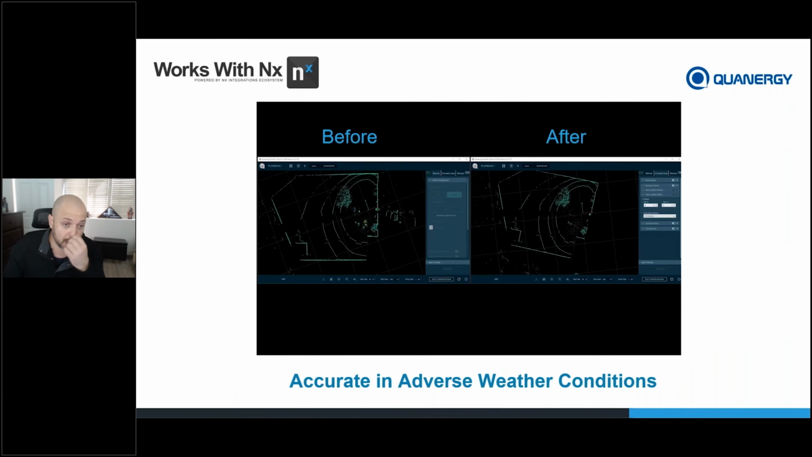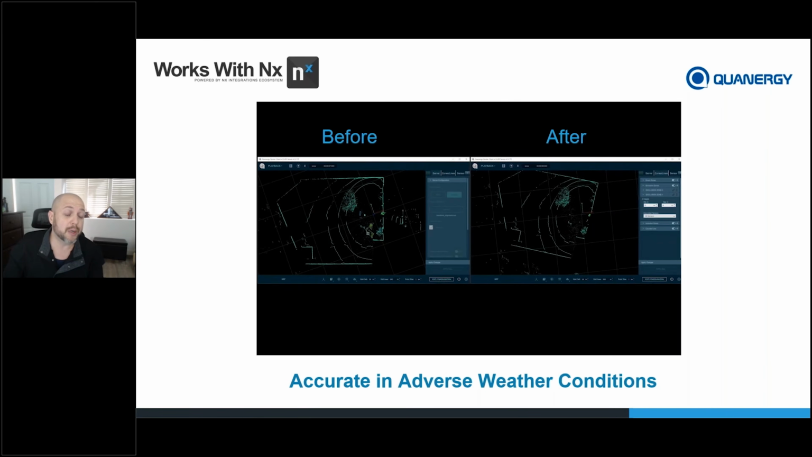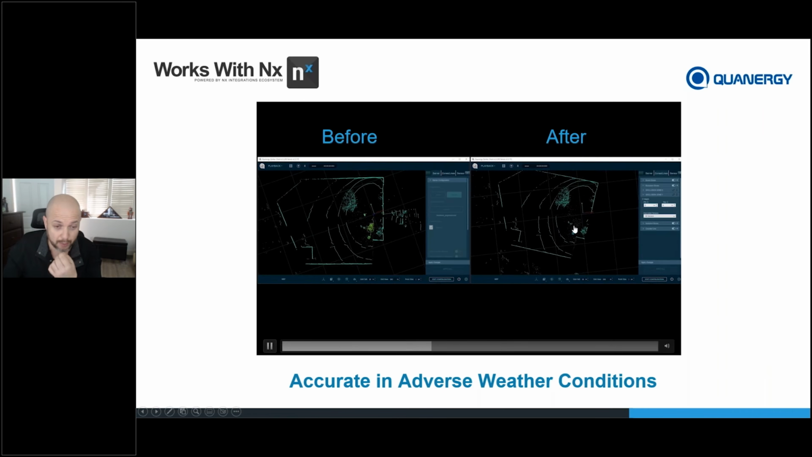As far as snow, on the left-hand side is before we tuned our system. You see we're capturing a lot of the objects falling down. On the right is after we've tuned it. There's a guy sitting right there with his laptop, guy walking around here, and we're not getting any false alarms as far as the snow falling down inside that scene.